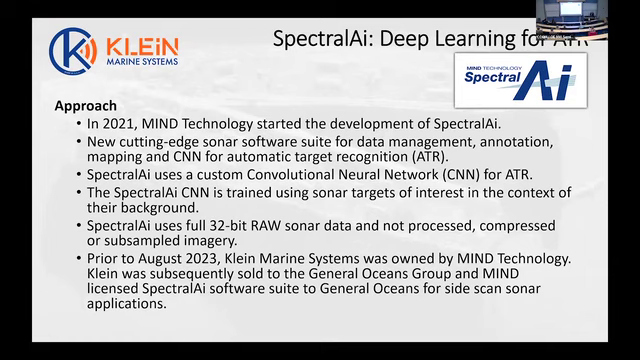And the difference between SpectralAi and other packages that do ATR is that we use the full real 32-bit data. We don't use processed data at all. We don't use imagery or compressed data. So, if you look at sonar data rendered on a screen, you're lucky if you can see 8 bits in it. So we're going back to the raw 32-bit data.